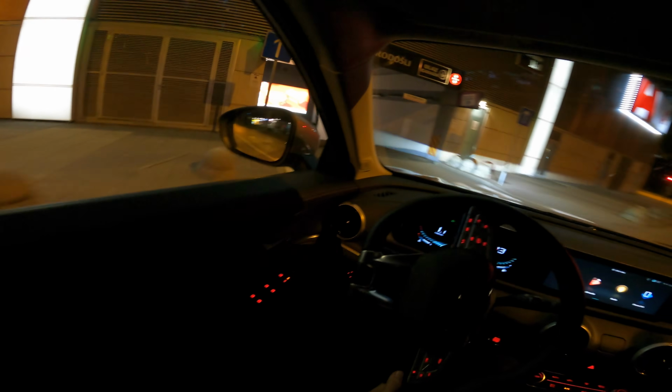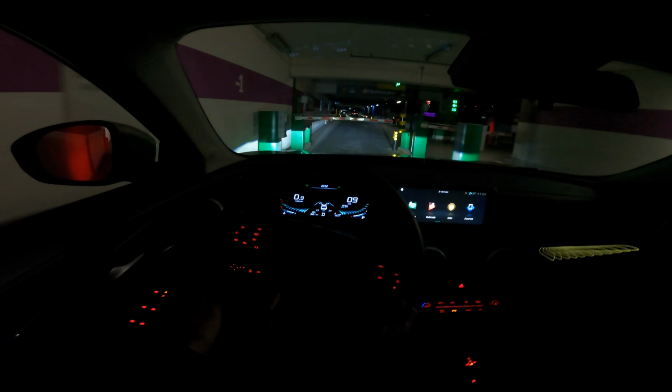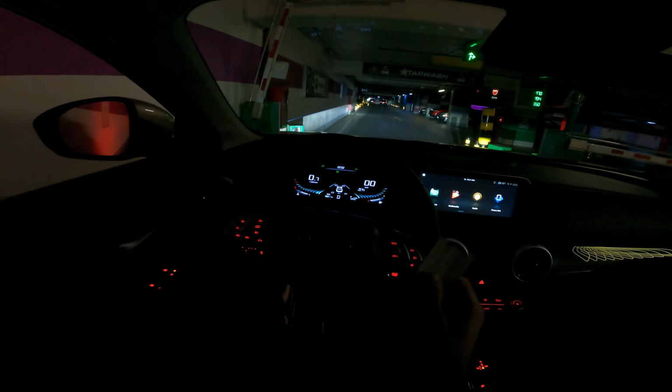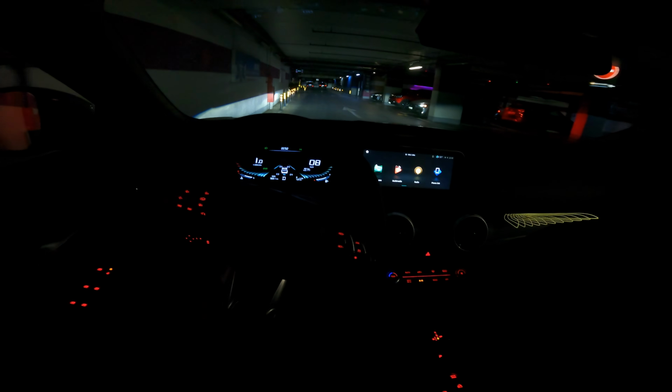Also, doing a U-turn is quite okay. Yeah, this beam is really nice and bright. Too bad we don't have the LED fog lights, but again, might be an option. Actually, I'm going to leave the window down. I might hear the petrol a bit. Let me just go to sport once again.